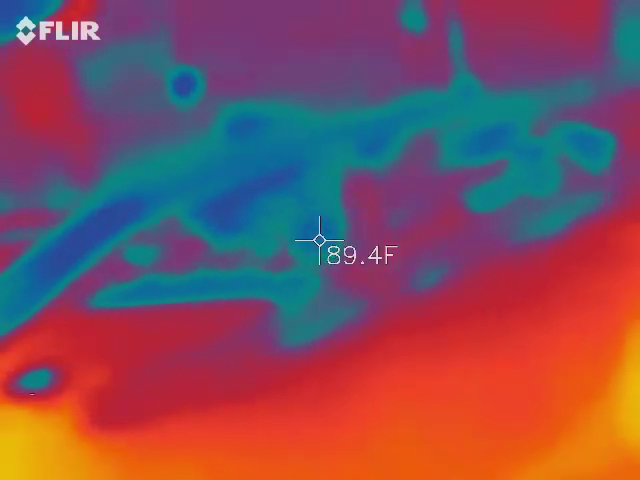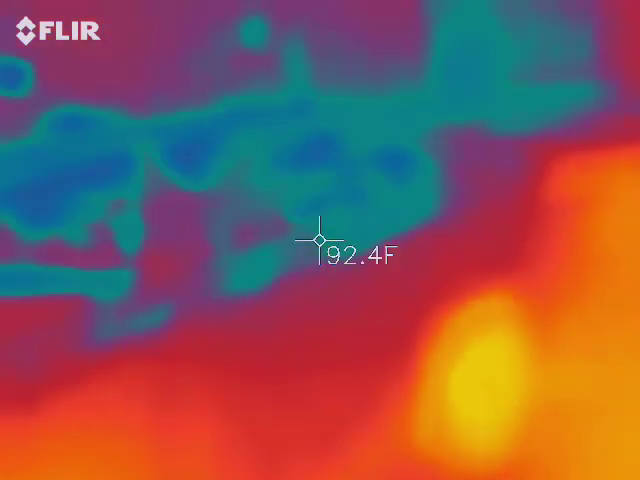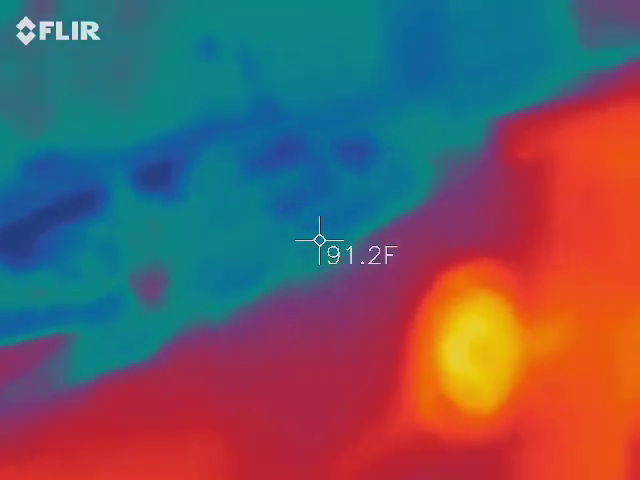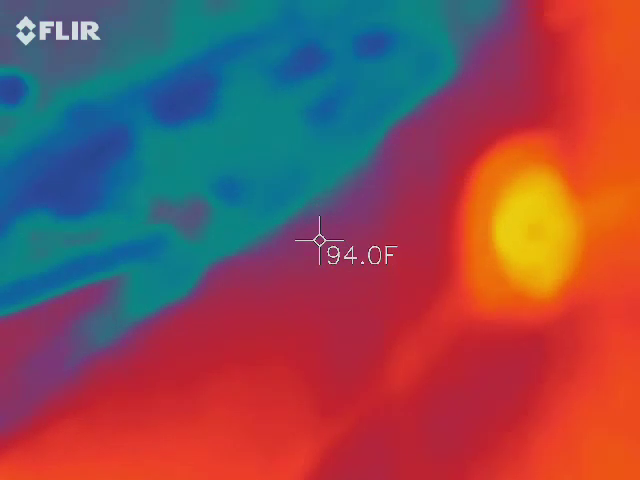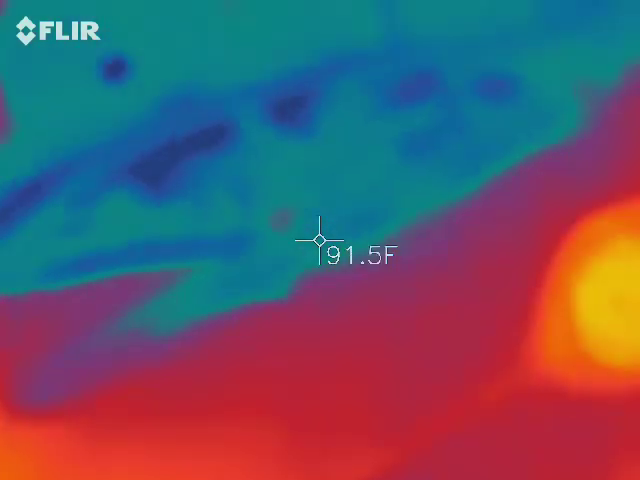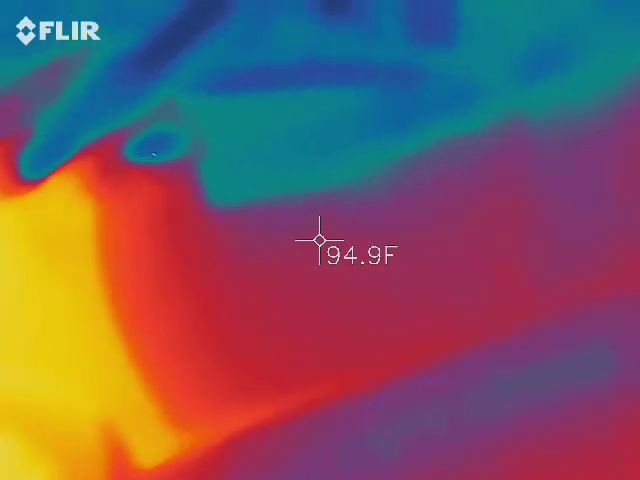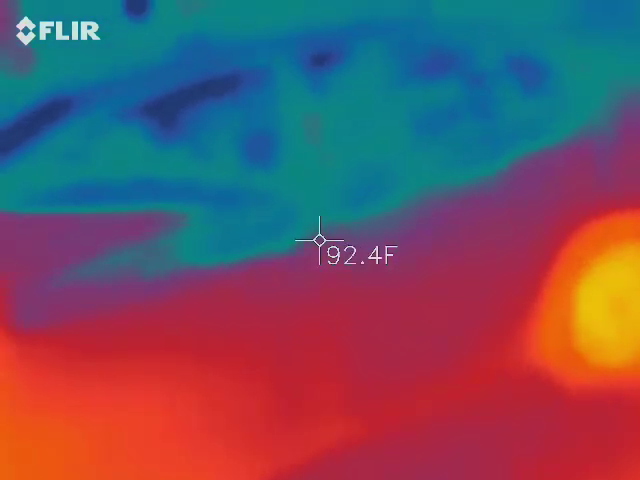Okay, so where are we going? So everybody's actually going to come in here. And we're going to mosey around here, and then we're going to go over there, across the way, and then from there we're going to walk around.